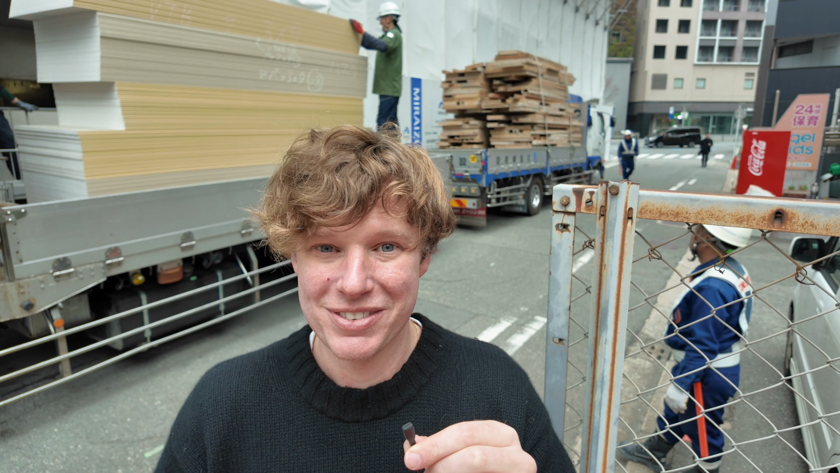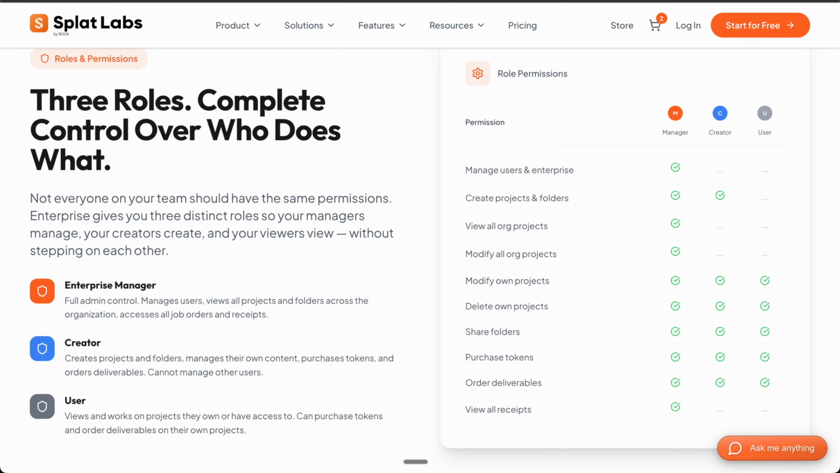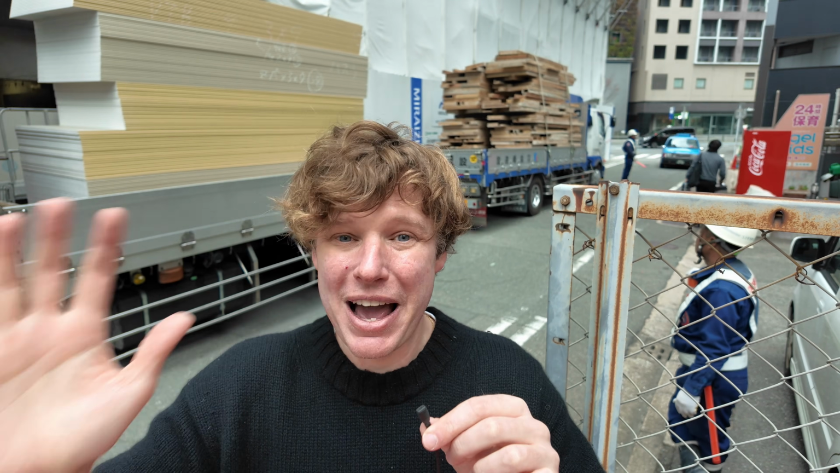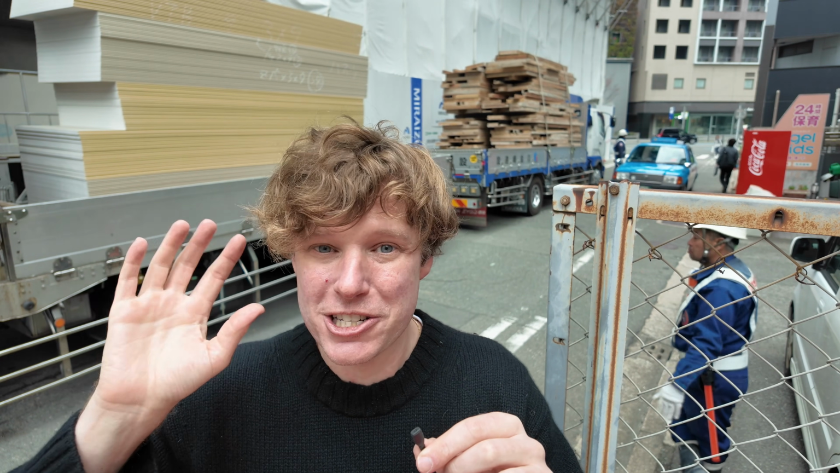That's coming soon. And of course, we have the enterprise control of roles and permissions, so that way you can manage an entire team through your Splat Labs account. So guys, that's Splat Labs as it stands right now. Why don't we go ahead and jump right back into those data sets and start exploring these 3D construction sites.